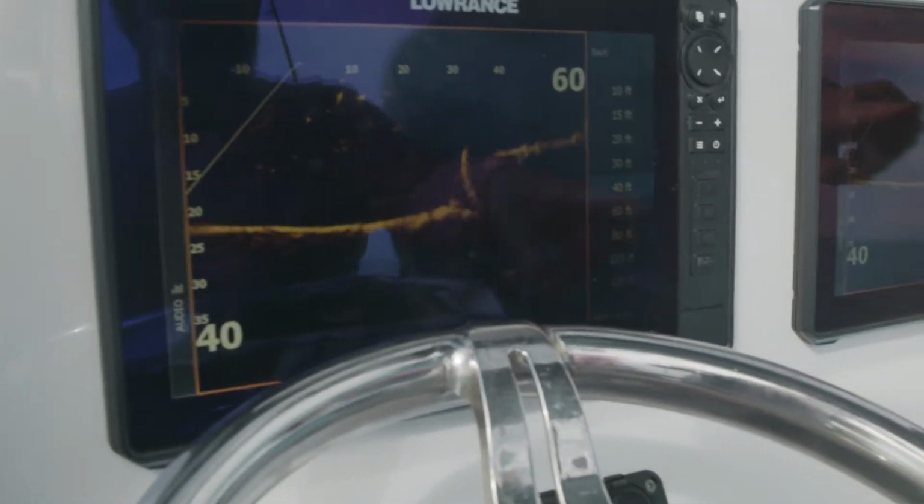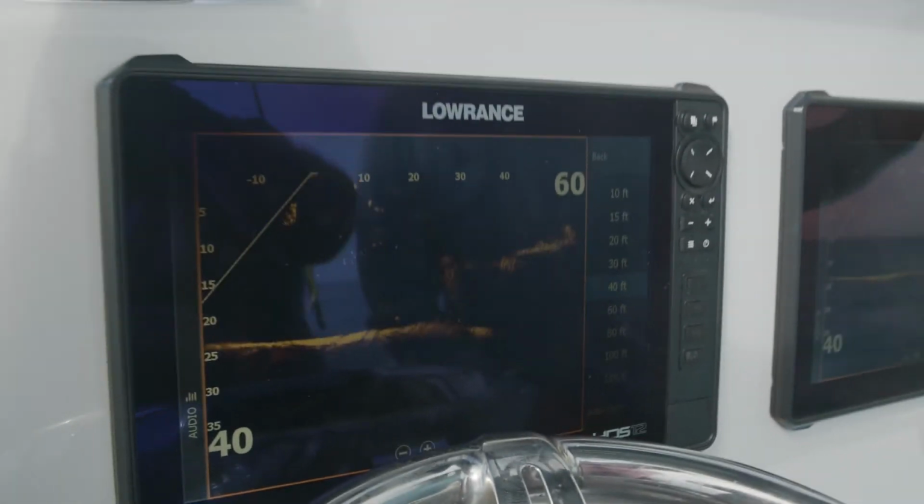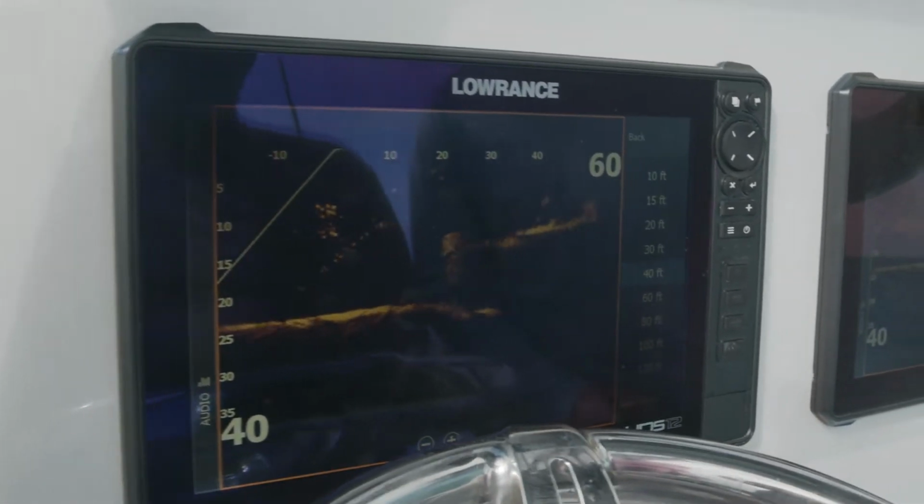See him? Wreck. Yeah, but there's your wreck right there. So you're going to go right over the wreck there. It's probably deep enough there. Look at all.